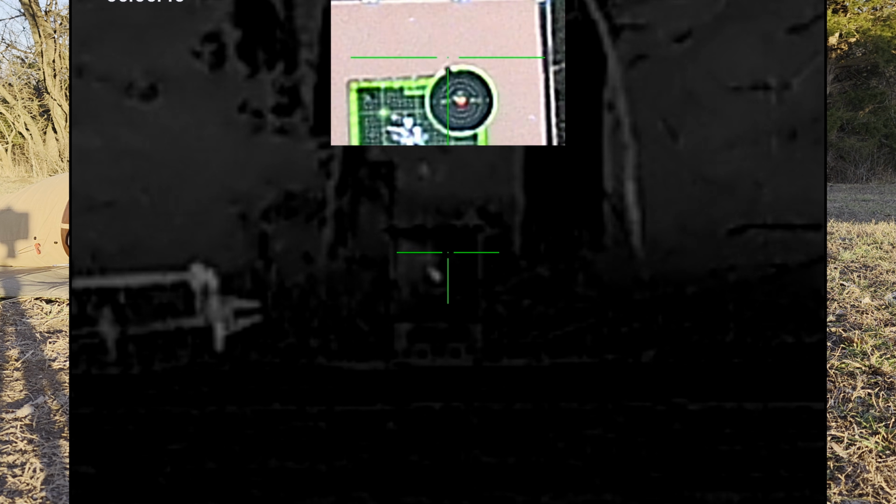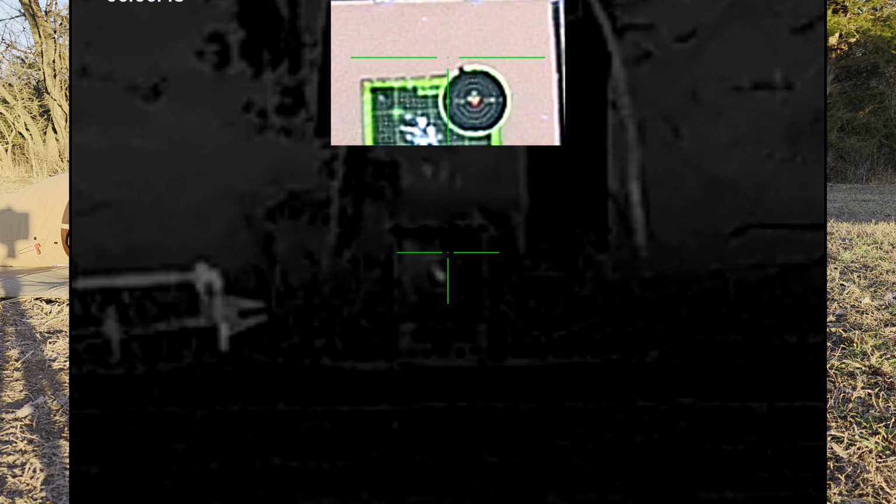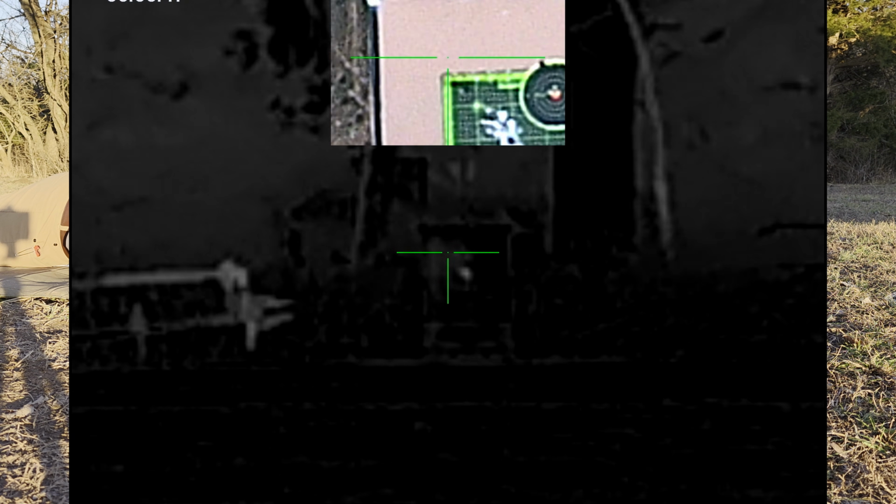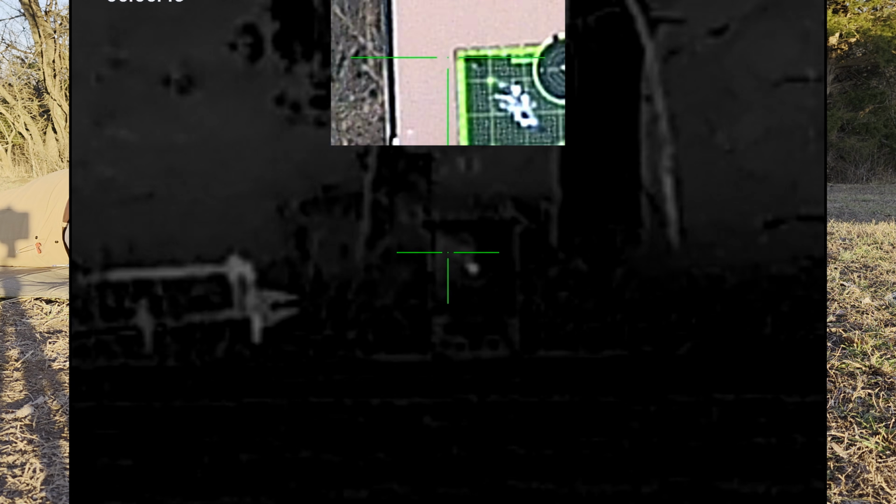Pretty sure I hit it. I think that bolt's gone. There's a lot of white on that target. Oh, I 100% hit it.